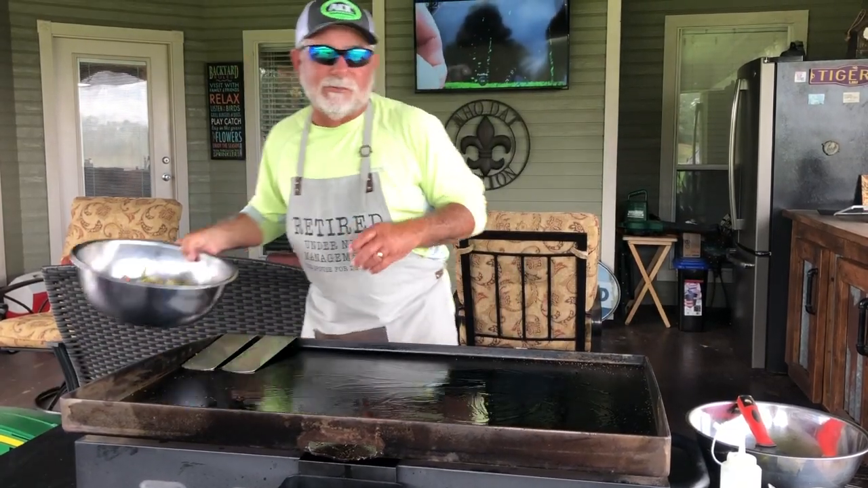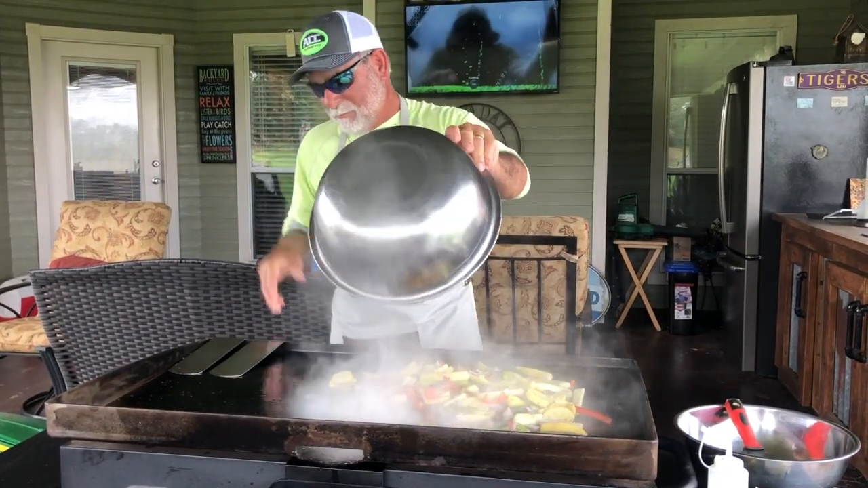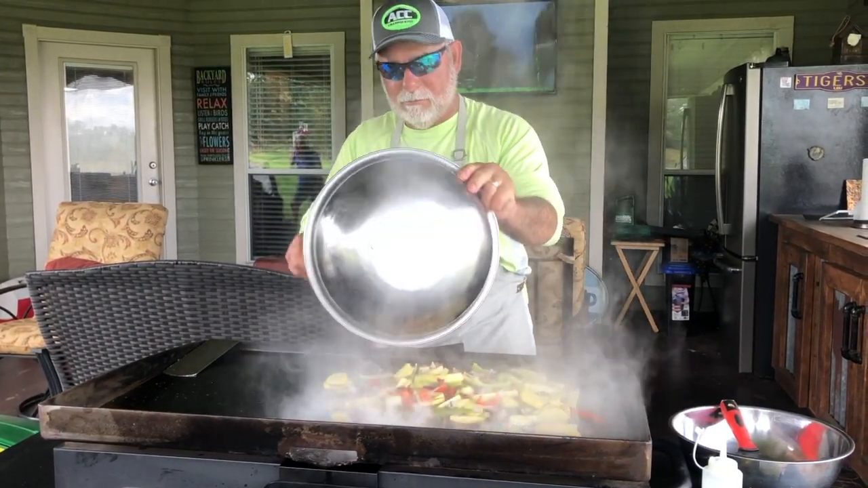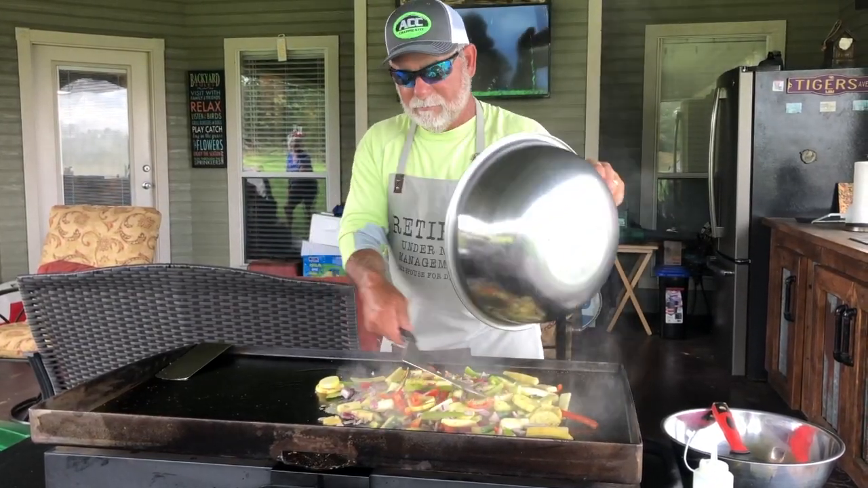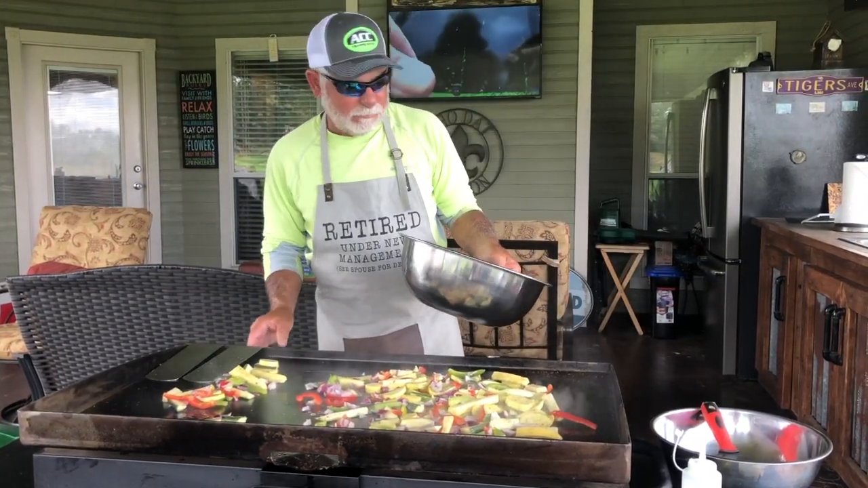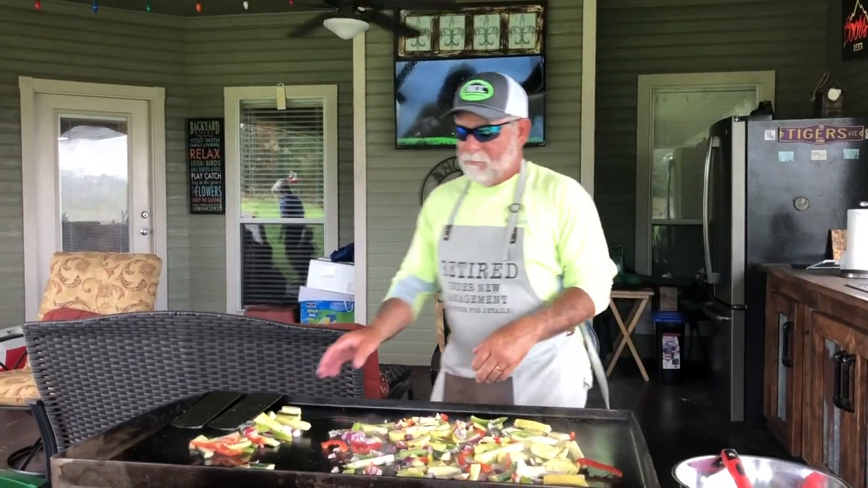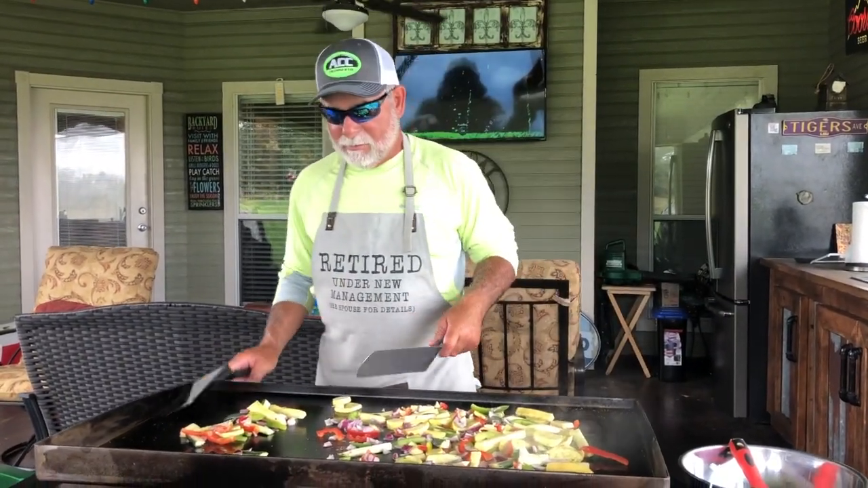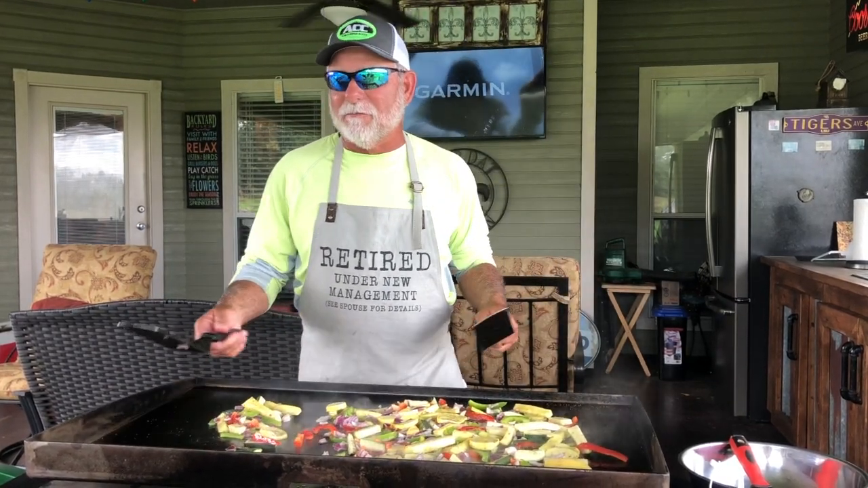This is going to have the neighbors coming out here. Oh yeah. That is when you smell it like you're at the fair.